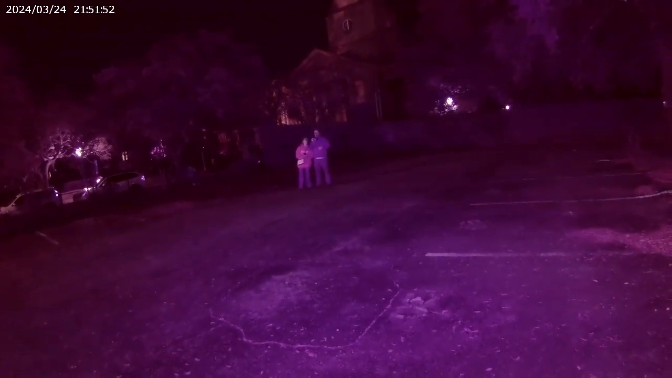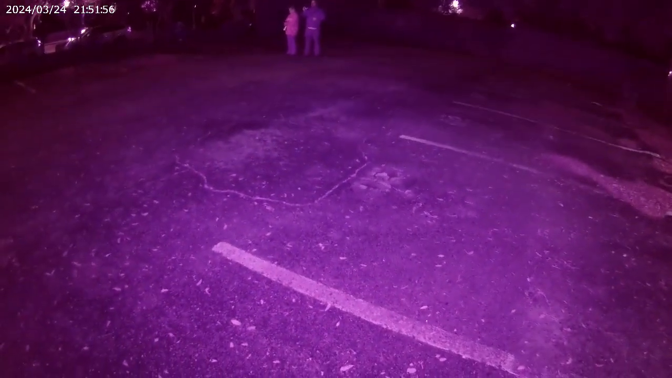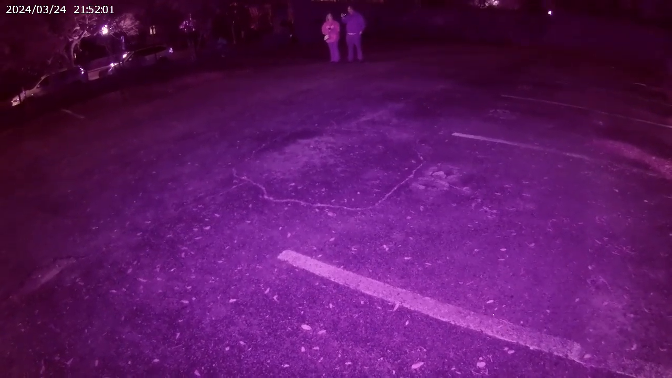Yeah, now that thing's picking up. 11, I don't know what that is yet. So I'll dive in and see if that's a number. Really fuzzy. But yeah, promises. Those were the two that were really clear.